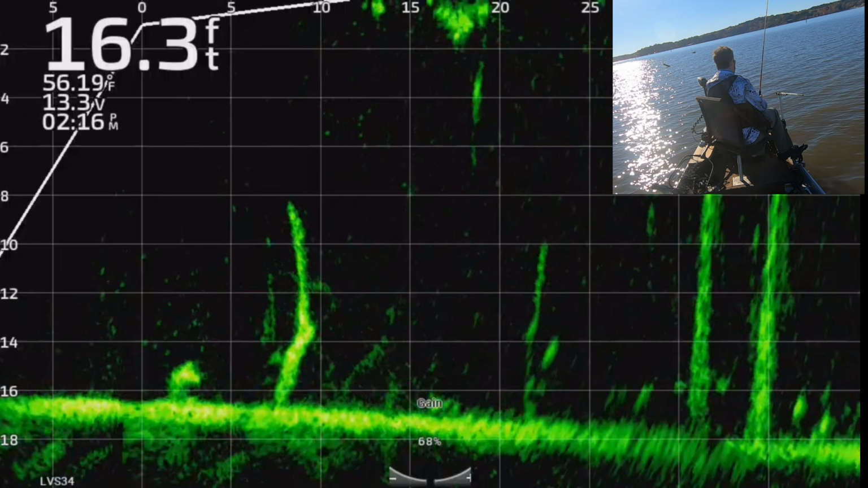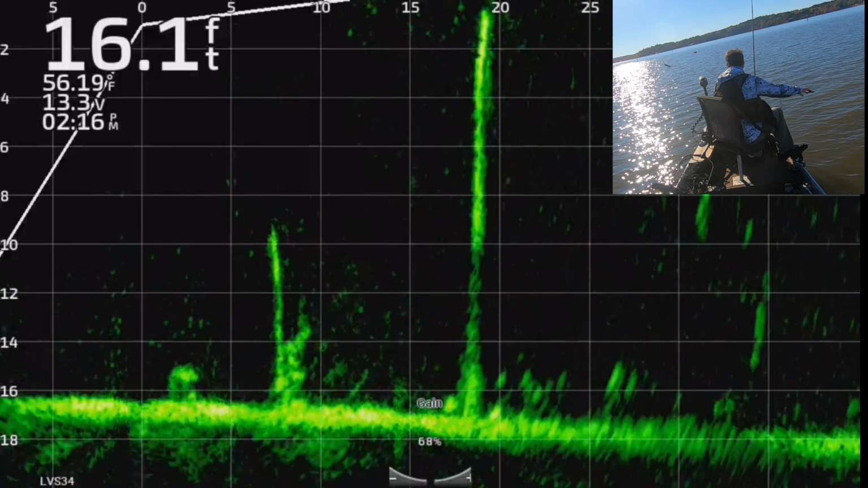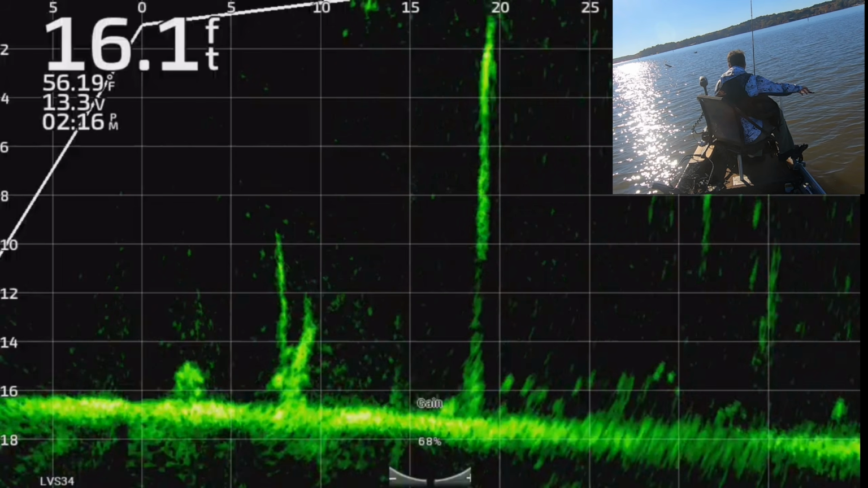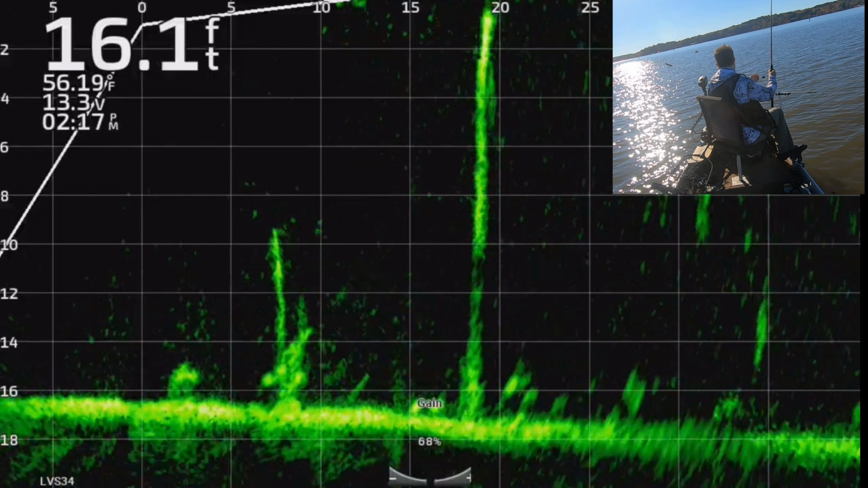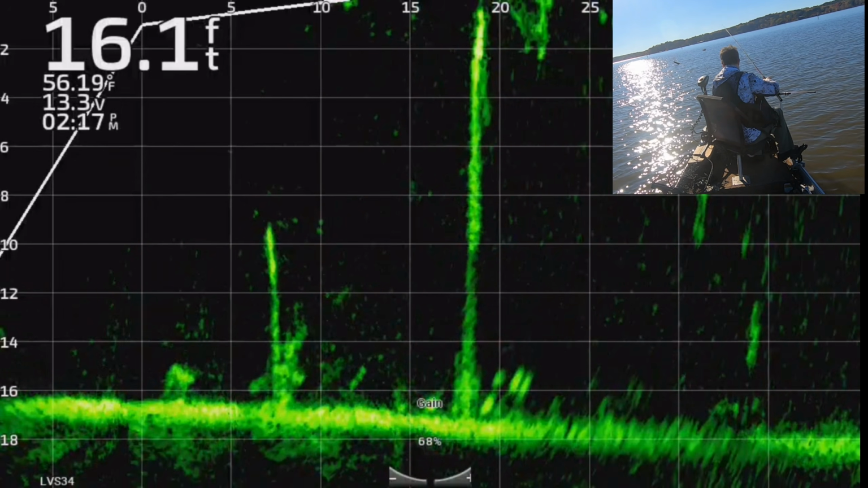So I have to aim the pole-mounted transducer in the exact right direction that I want to look. And then I have to put my jig in that beam and keep it exactly where I want it, which is tough because the wind will push your line. And just that little bit of push on your line will push your jig out of the spot you want to go.